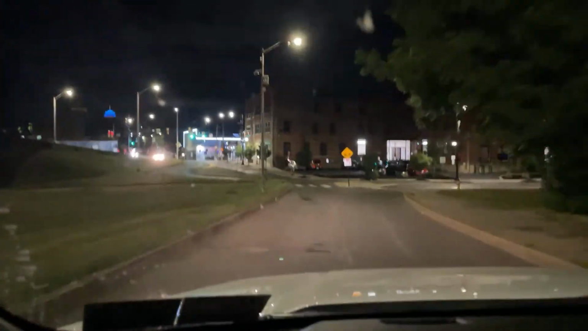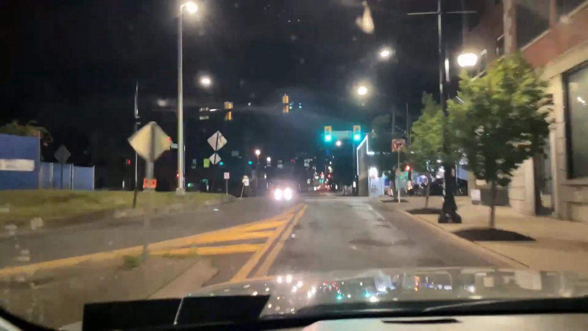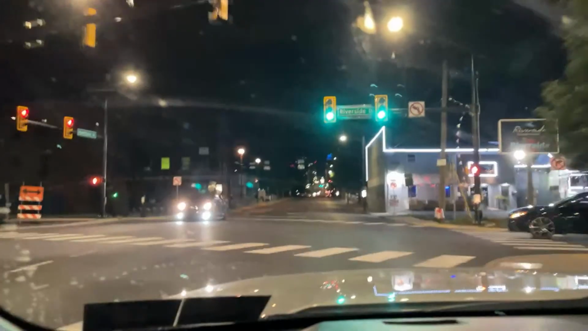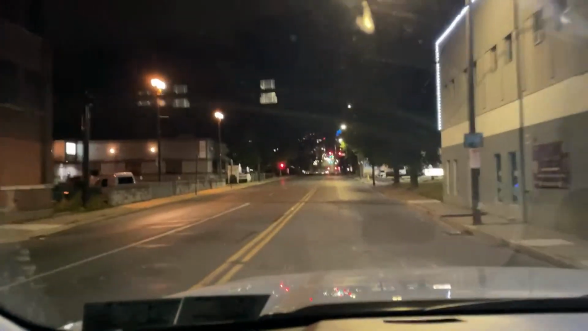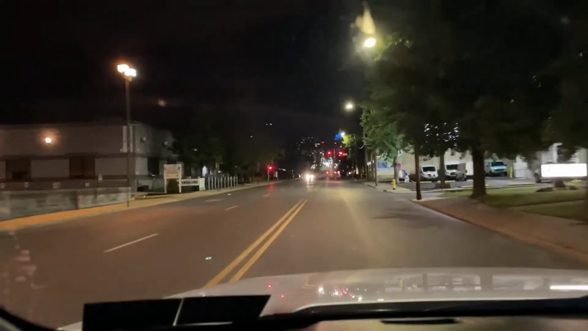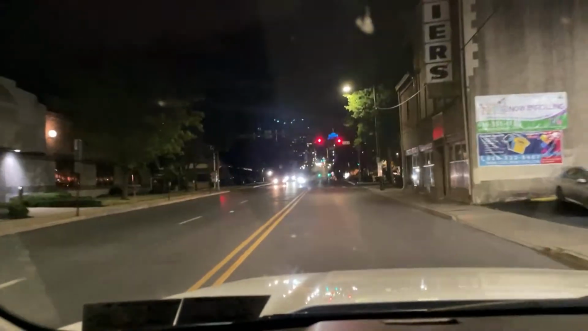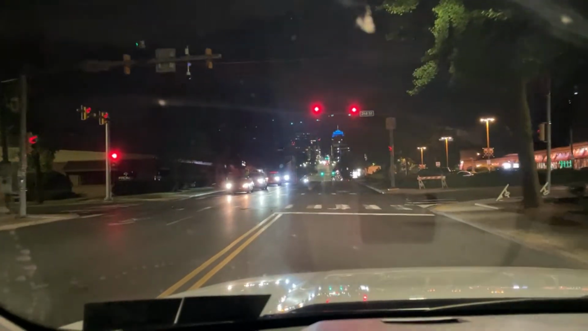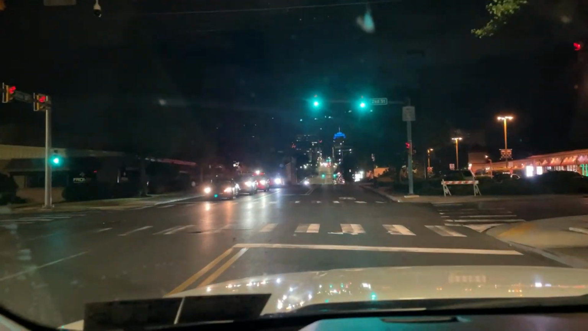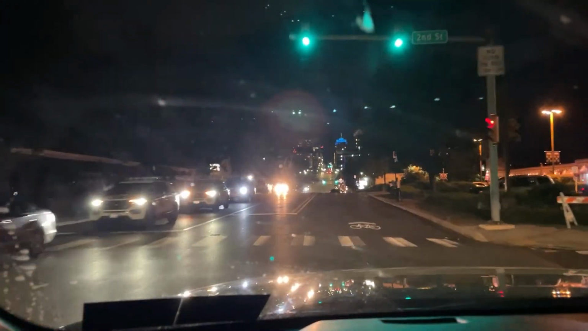Gloria alert. This is her district right up here. Will Allentown fix these effing roads? They seem to get worse every time I come down here. Christ. Allentown, Pennsylvania.